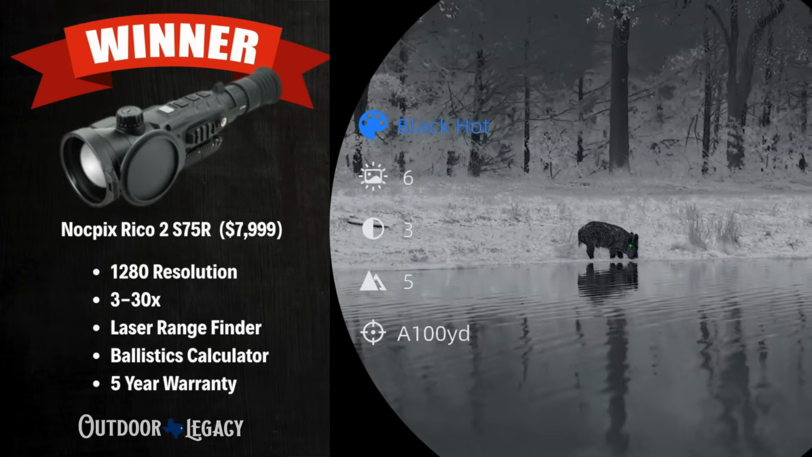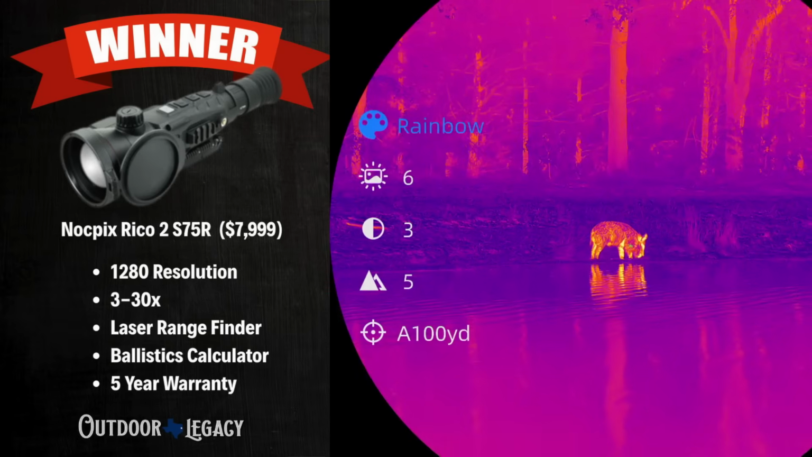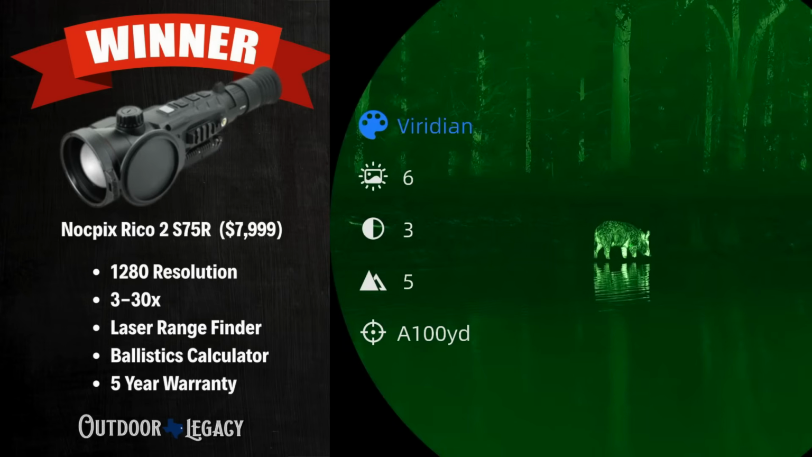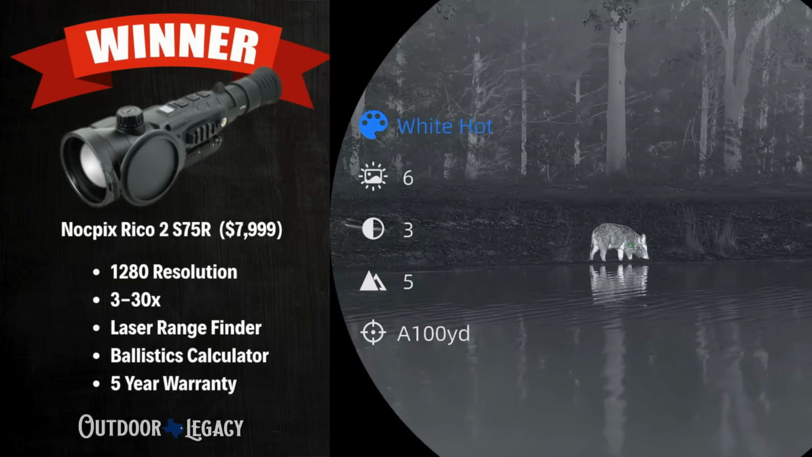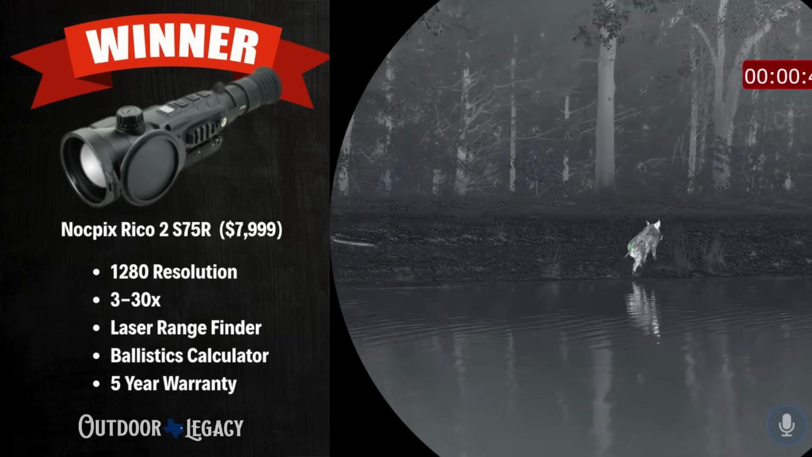It's the 3 power. It's what so many people want. 2.5 power is all I need most of the time, but I'm not against a 3 power. Hans has moved into it, he's a 3 power guy.